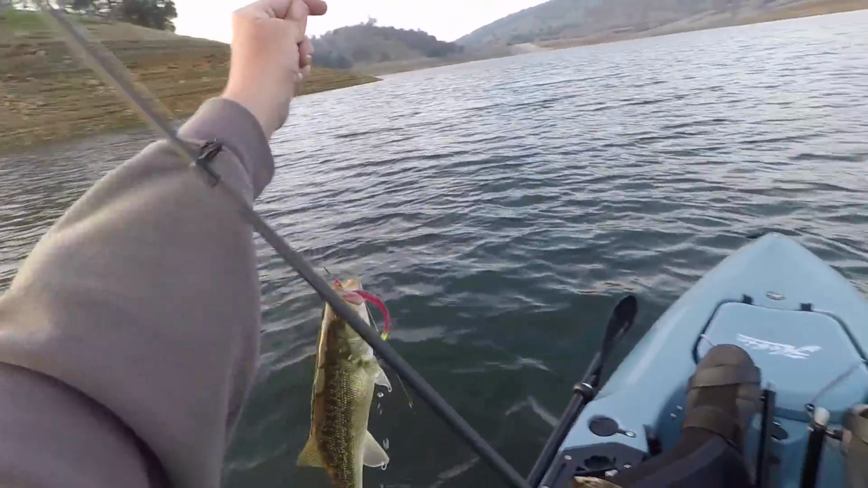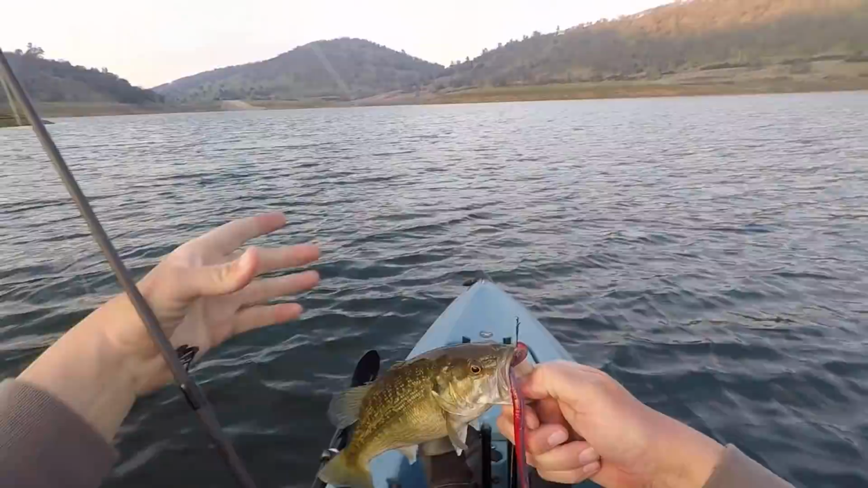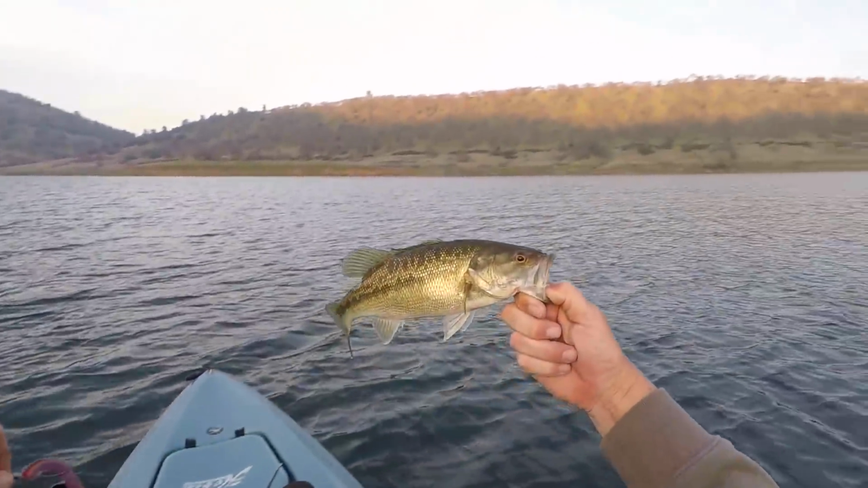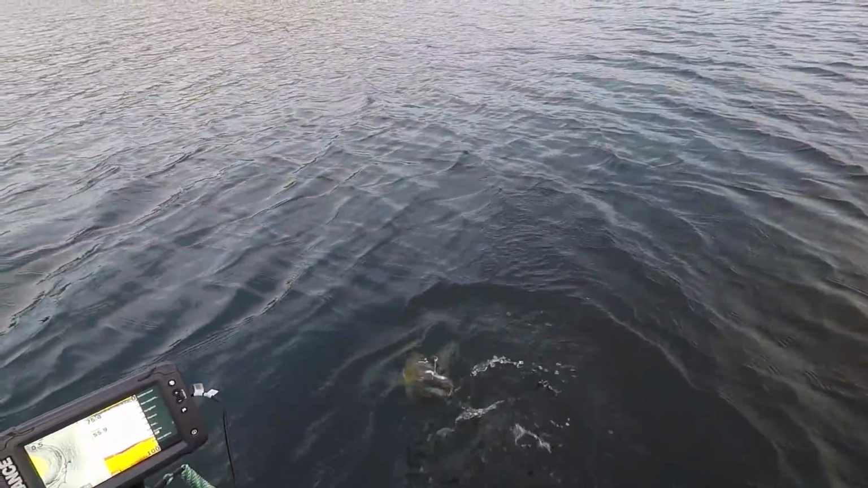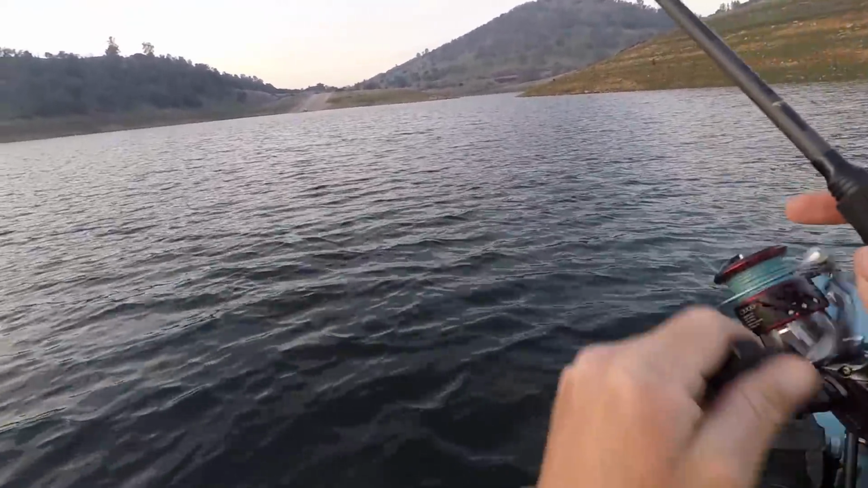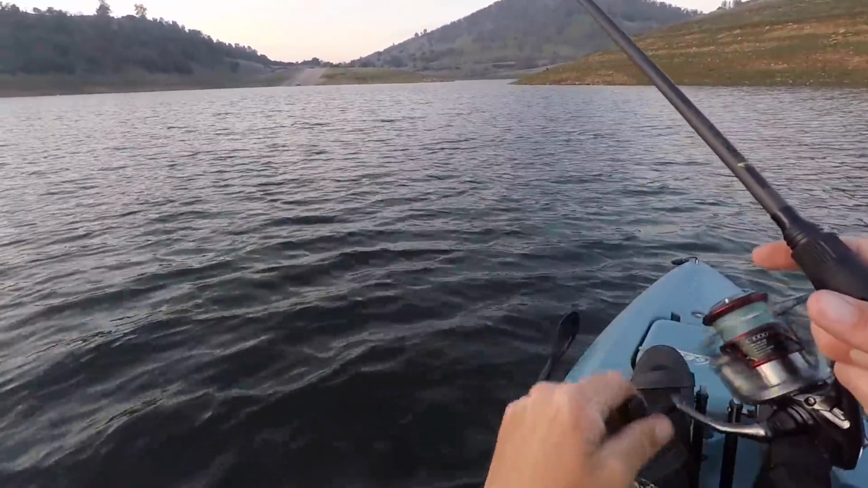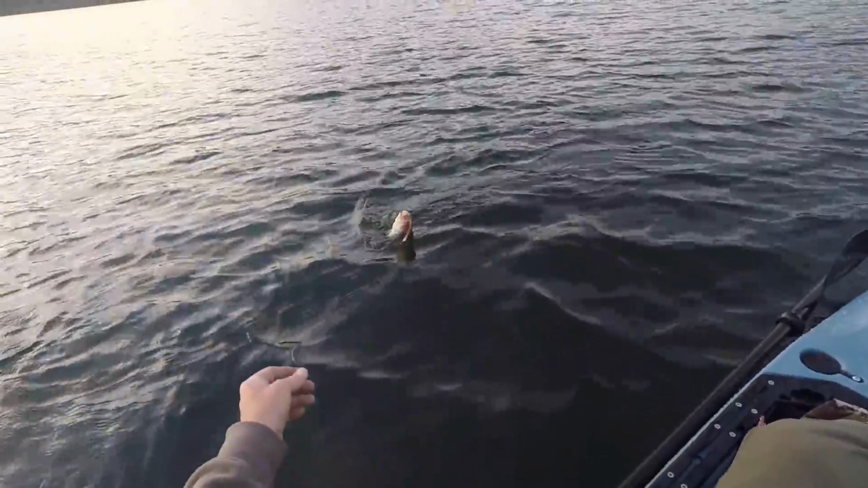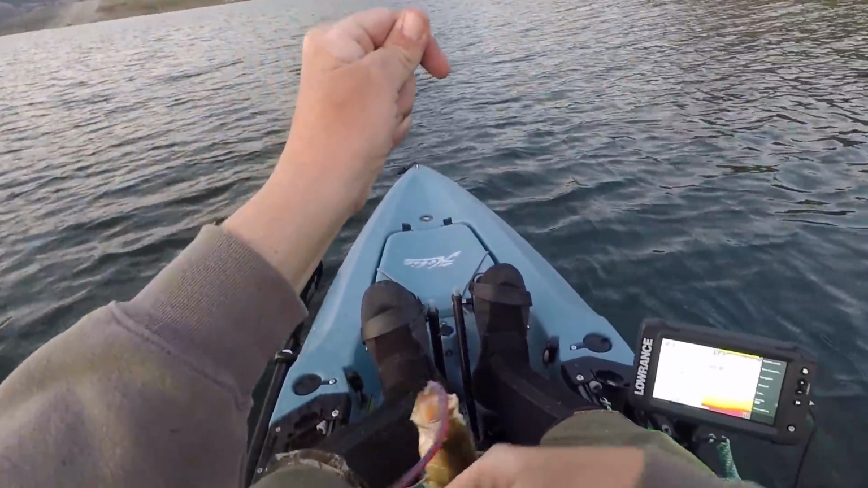Yeah, he's little, but hooked him right in the nose. Yes, there you go, buddy. Got another little guy.